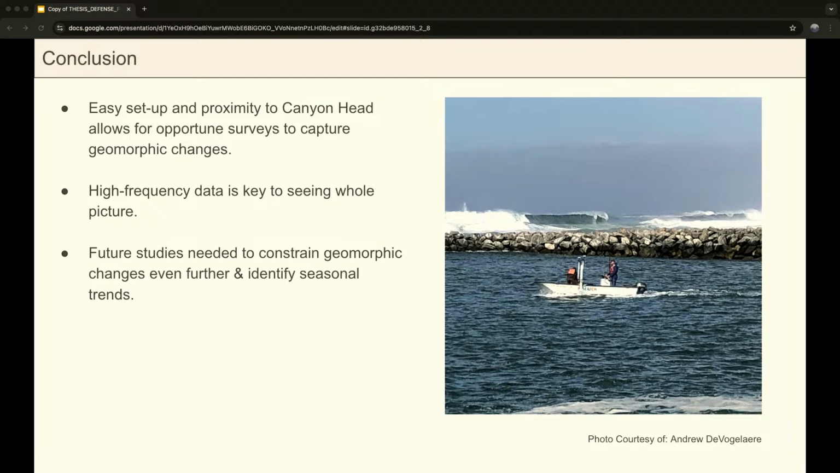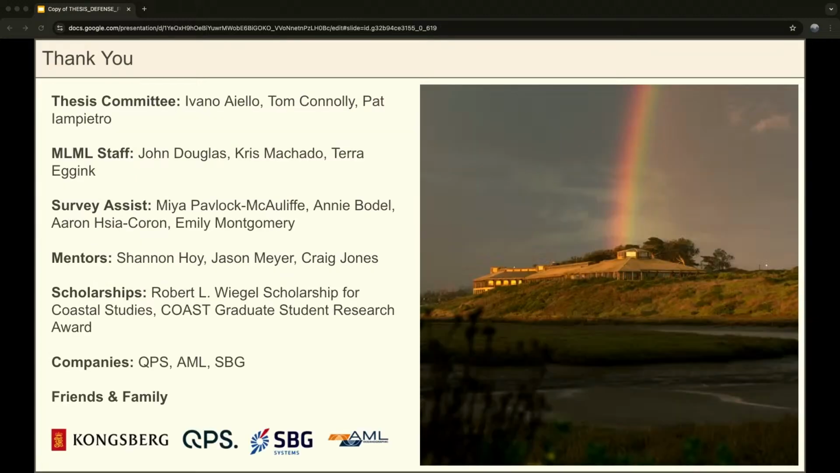Yeah, and then also observing long-term trends, or maybe even seasonal trends, or maybe even seeing what impact the canyon head has on local beaches. So if sediment is eroding and funneling into the canyon head. So overall, I think there's just a lot of potential for future studies using this system.